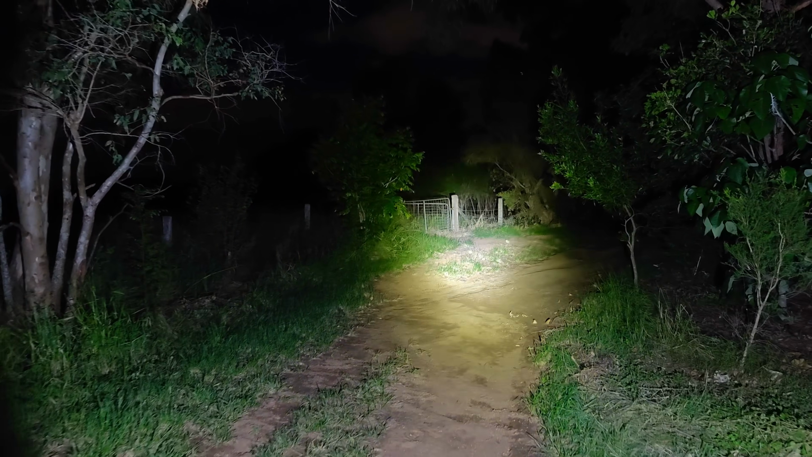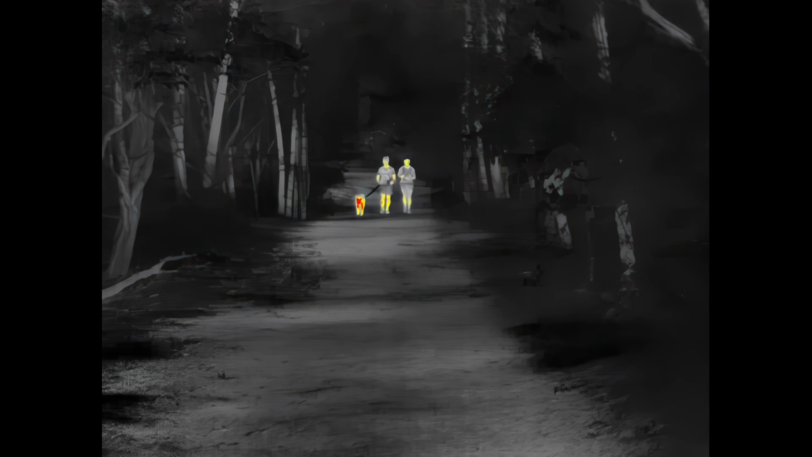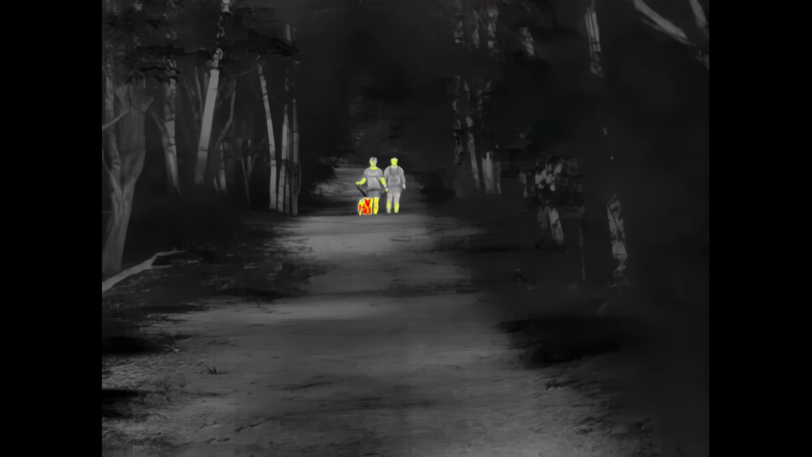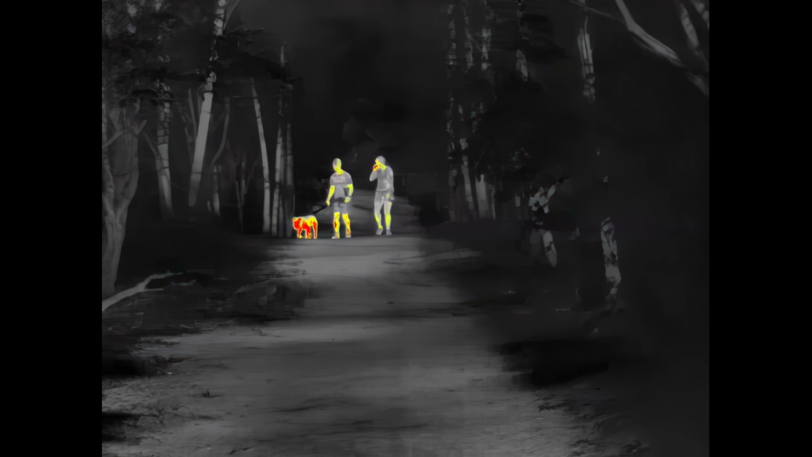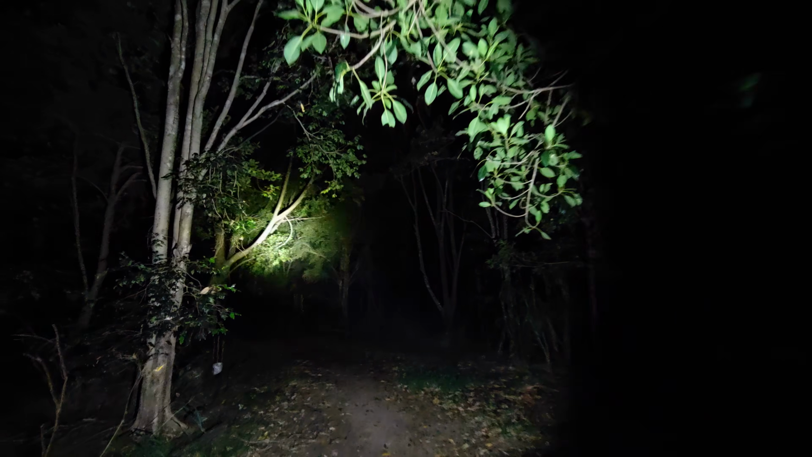Oh, I hear someone coming. Ah, it's a mouse. And some people. Who would be walking at this hour? Weirdos, I think. They don't know I'm here, so I'm gonna hide in the bush while they walk past. Okay, they're gone. Let's continue along.